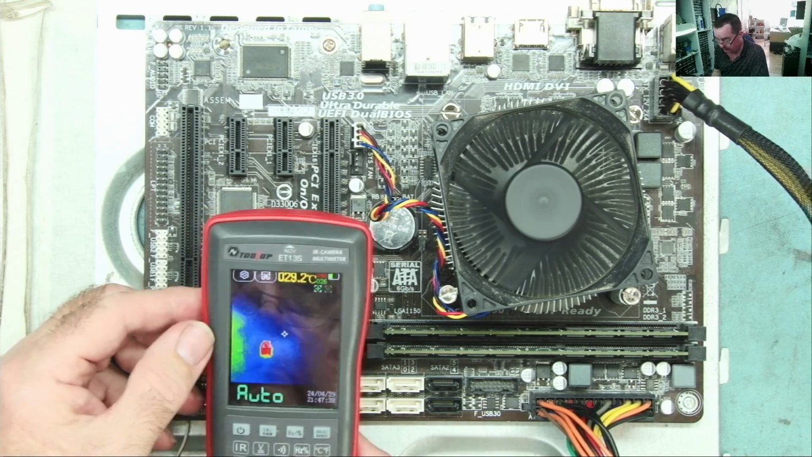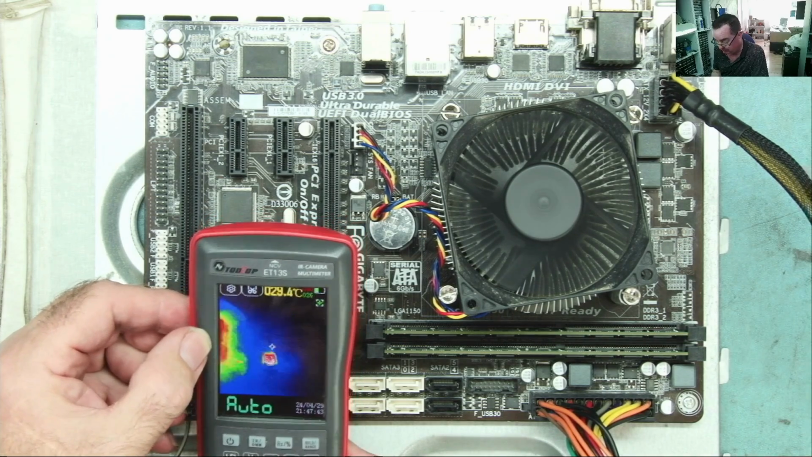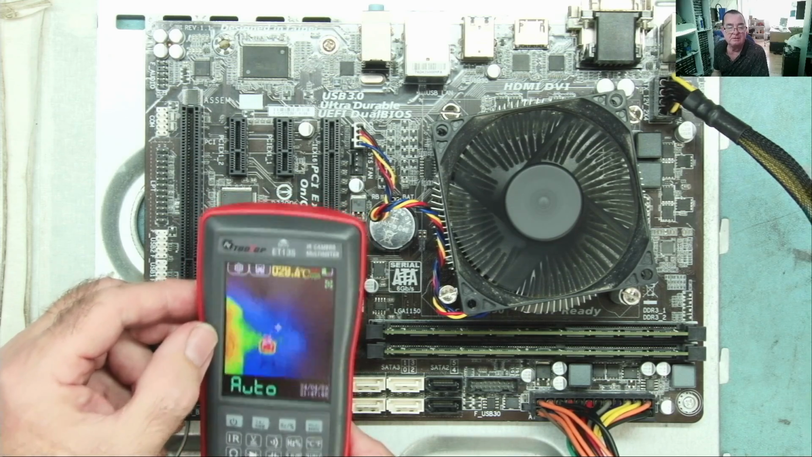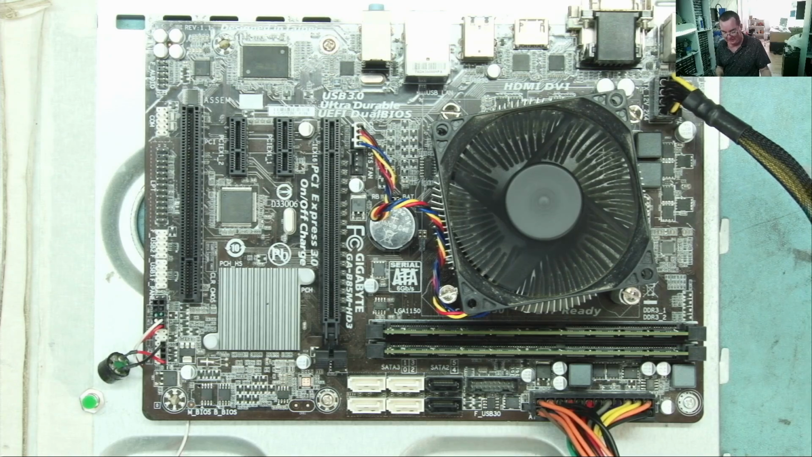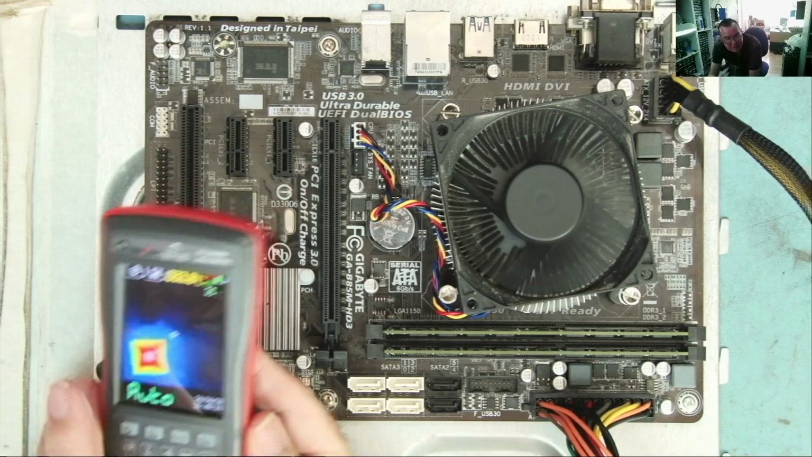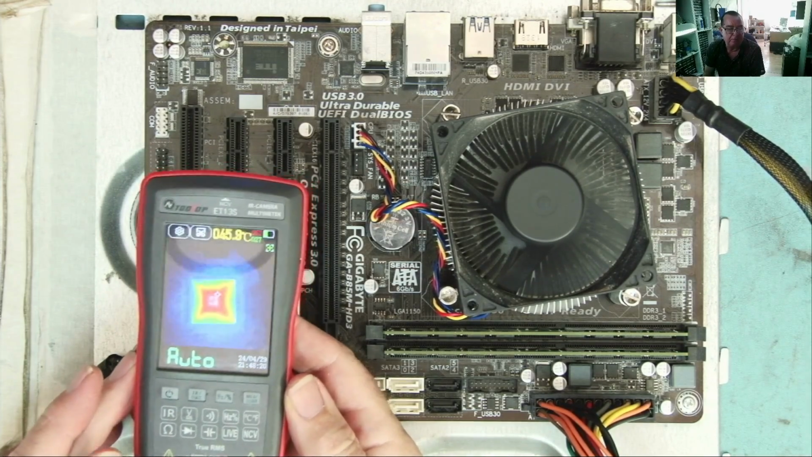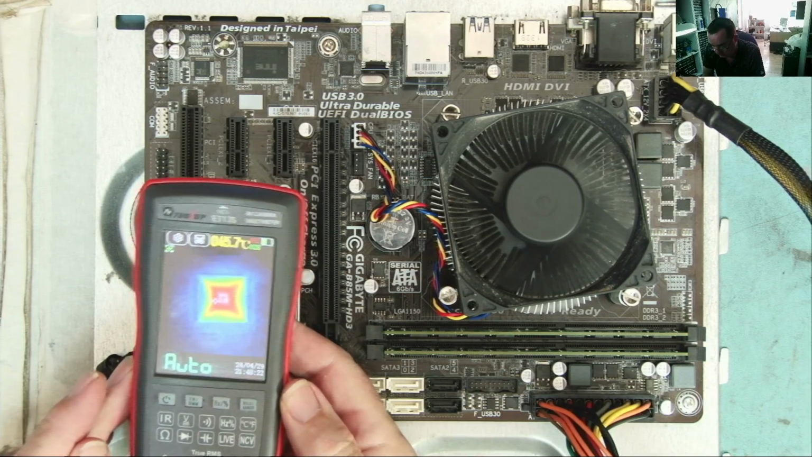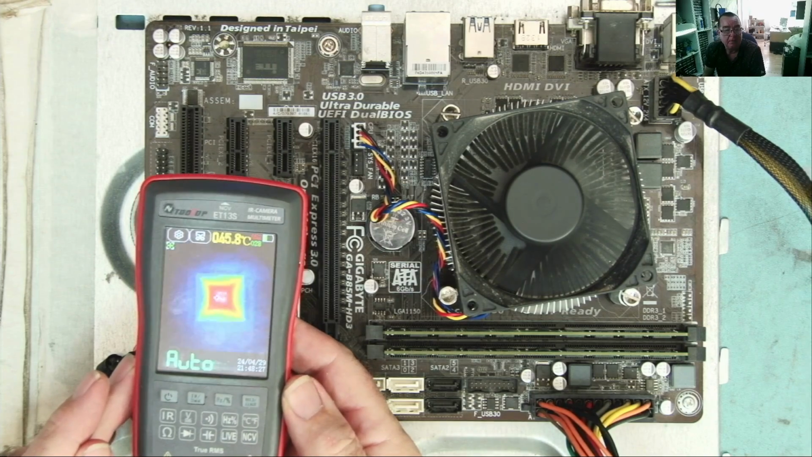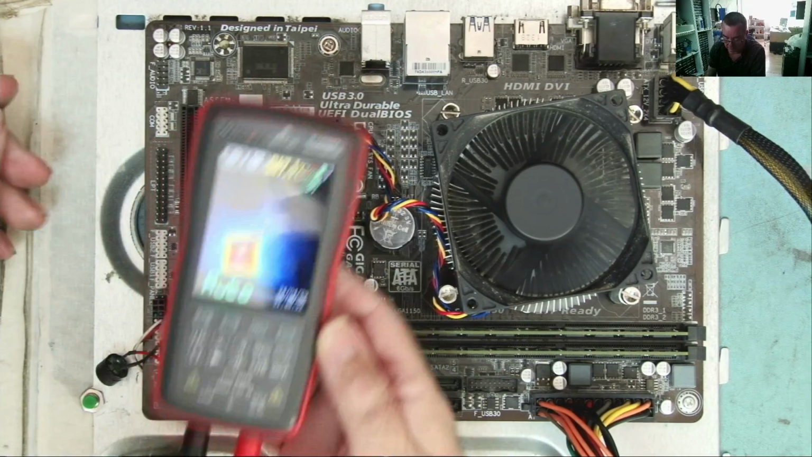Okay, let's try something else. I have to say that macro lens is pretty good, and I'm not getting the reflection like you are, guys, but that's because of the overhead lighting. In fact, let me just switch the overhead lighting off a moment, make it easier for you guys to see. Okay, so I've turned the overheads off now. Yeah, so the screen is actually fine. It's just I have some very bright fluorescent strips. Okay, 49 degrees, you can see that. We're still getting some reflection. I still have some lighting on, by the way. I'm not in the dark.